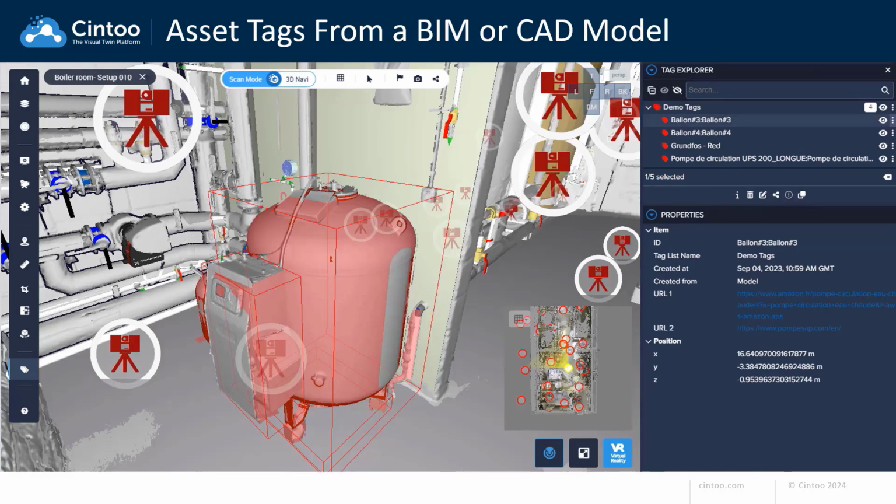The second method is using data from your existing digital twin, BIM, or CAD models to generate asset tags in Cintoo. Importing tag lists to Cintoo automatically populates asset tag metadata and properties, saving you time and effort. And asset tags can also be created by extracting the properties and metadata from BIM or CAD models that are already uploaded to Cintoo.